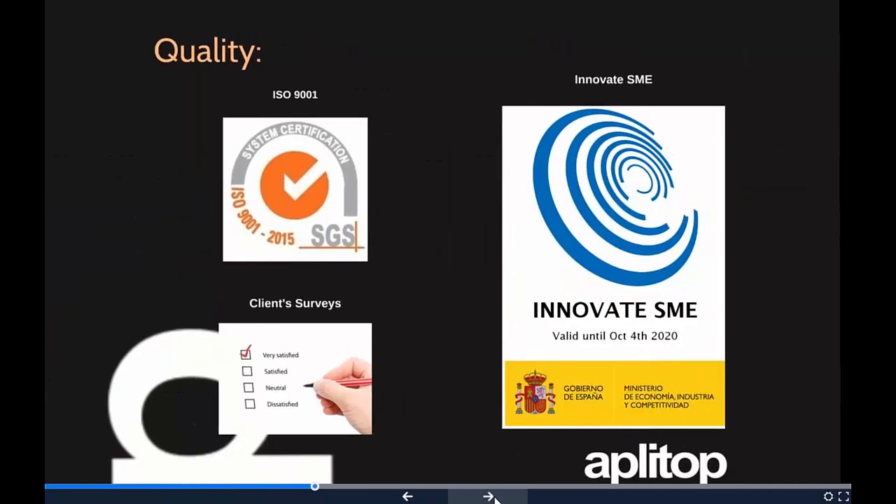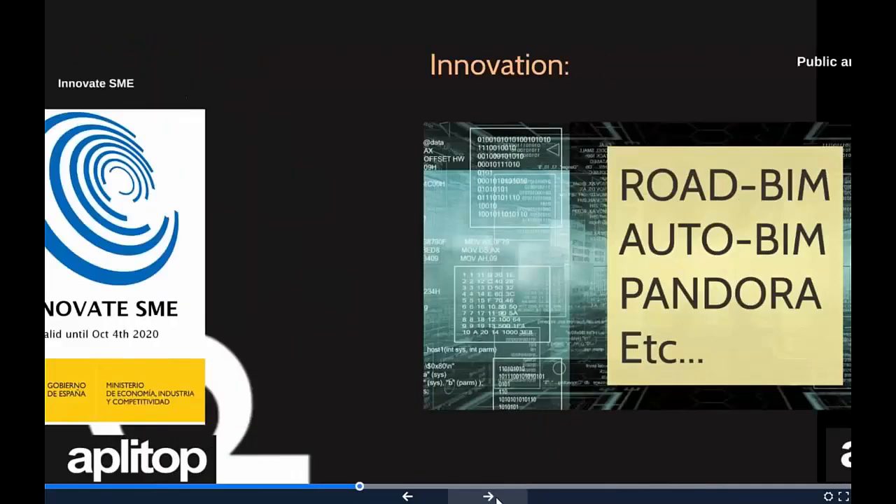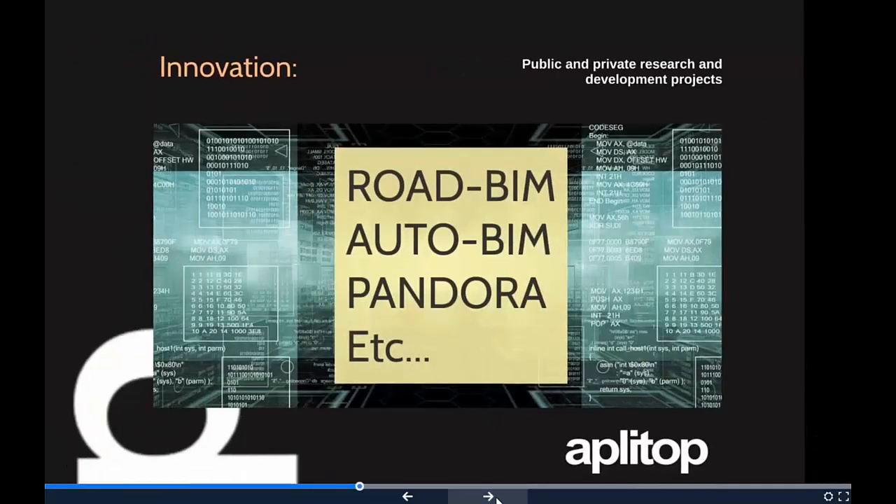We have some quality certifications, like ISO 9001 or Innovative SME. One really important point is a client and distributor survey, which allows us to always have the specific tools for your needs. Some innovative projects: you have to know that we work a lot with public and private companies, and we invite you to discover all these research projects because we believe they are really relevant for the surveying market.